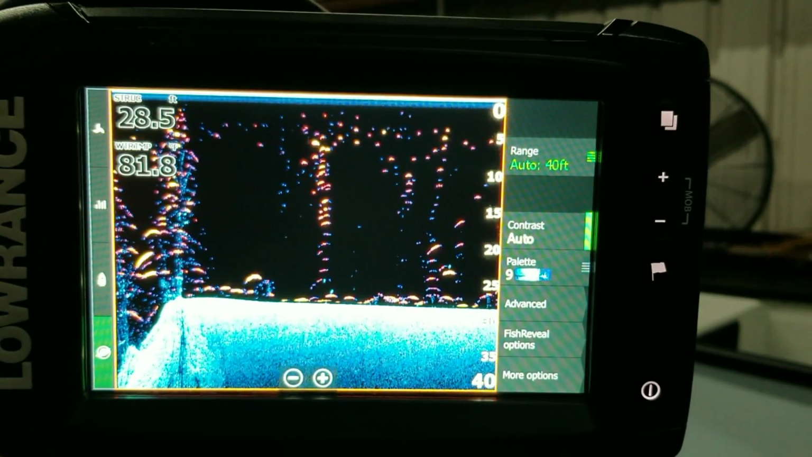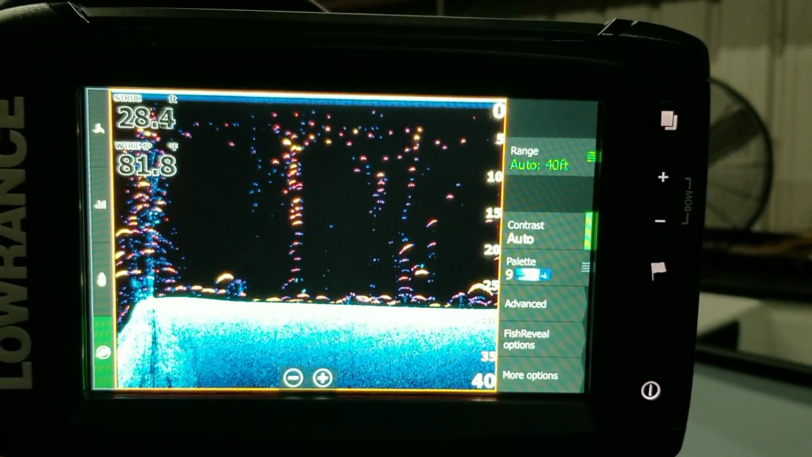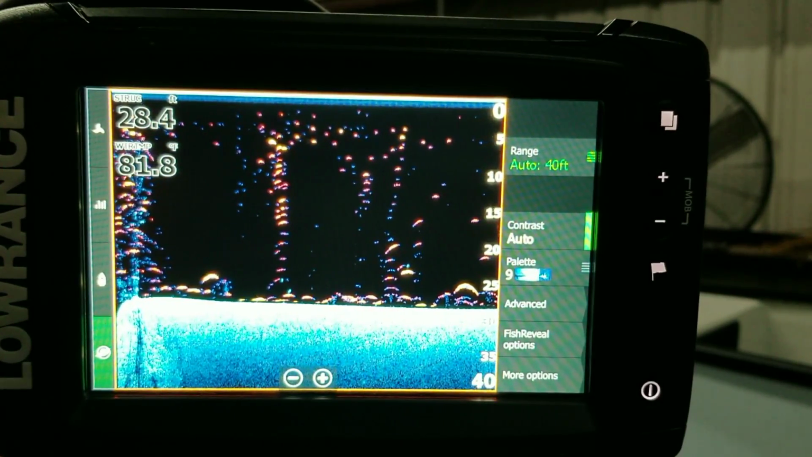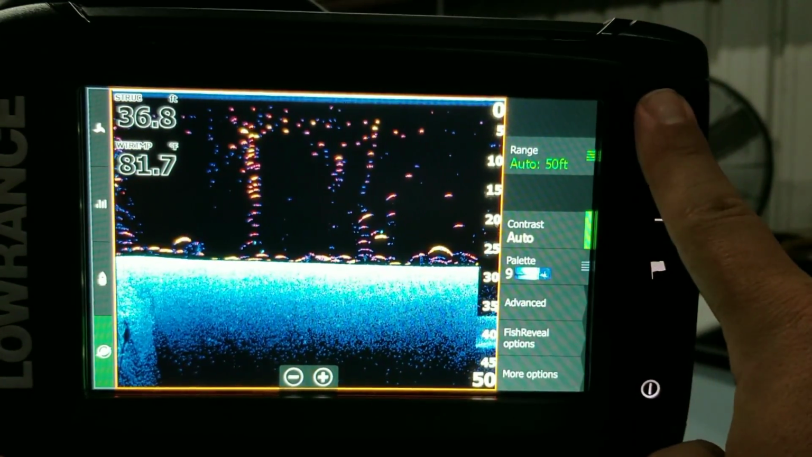I'm more used to reading traditional sonar. That's what I am used to. That being said, try both. There are advantages to each one. And so just kind of take a look at that. Be mindful of that. Next.